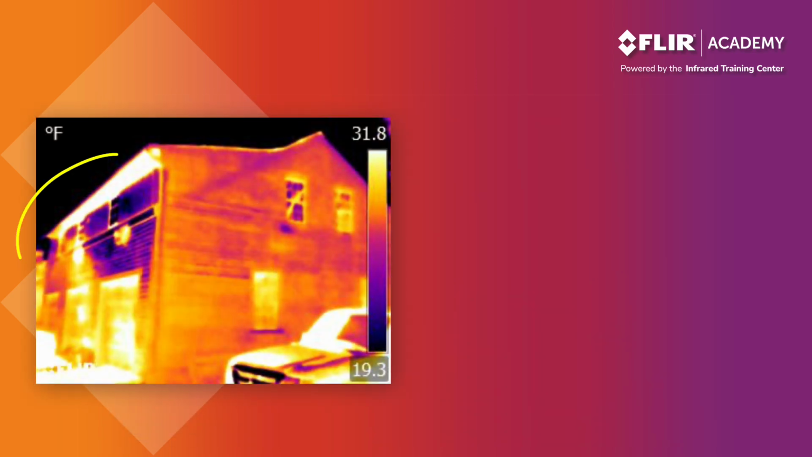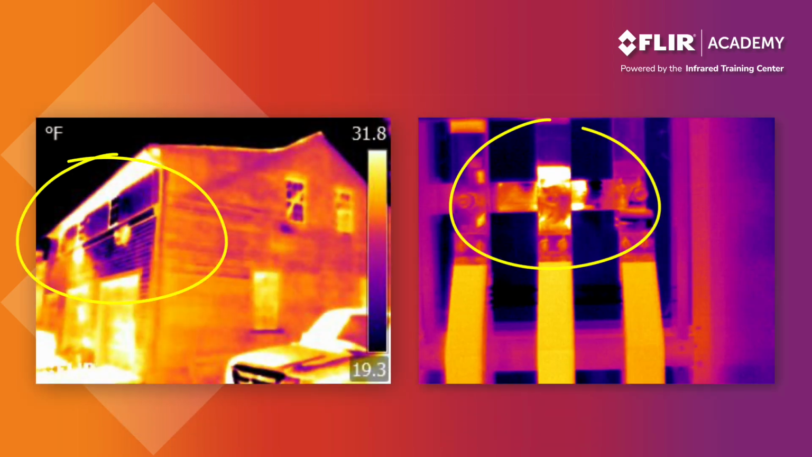Now, as an example, the side of this house really isn't cold, and this electrical equipment isn't hot. And it's only with certification training that you'll understand what's really happening here and what you can do about it.